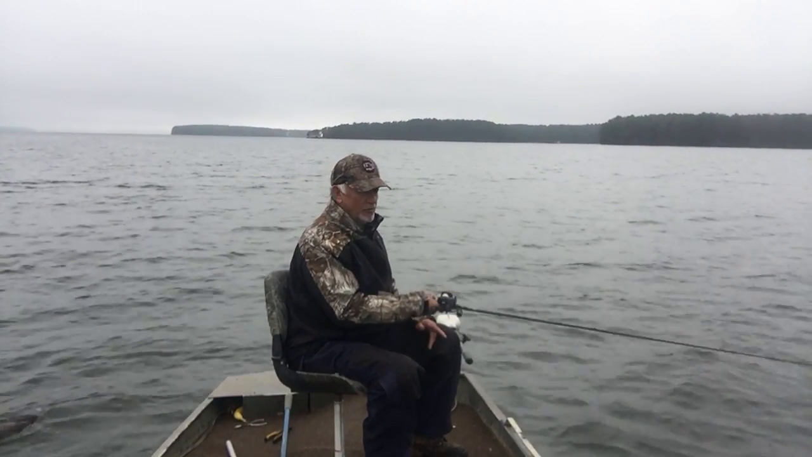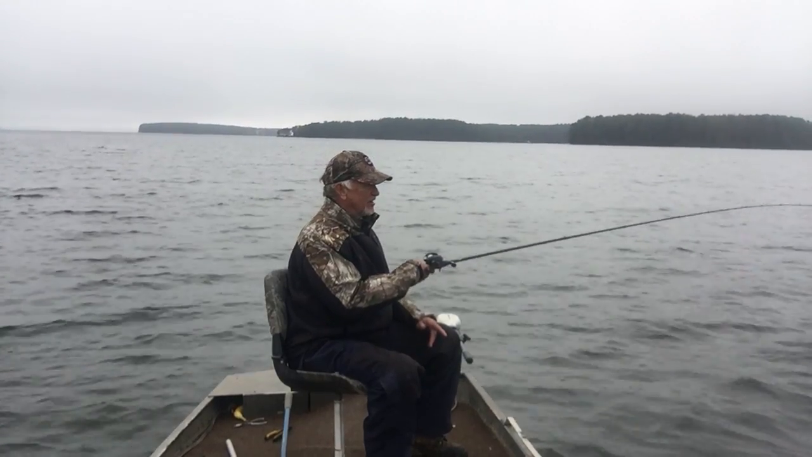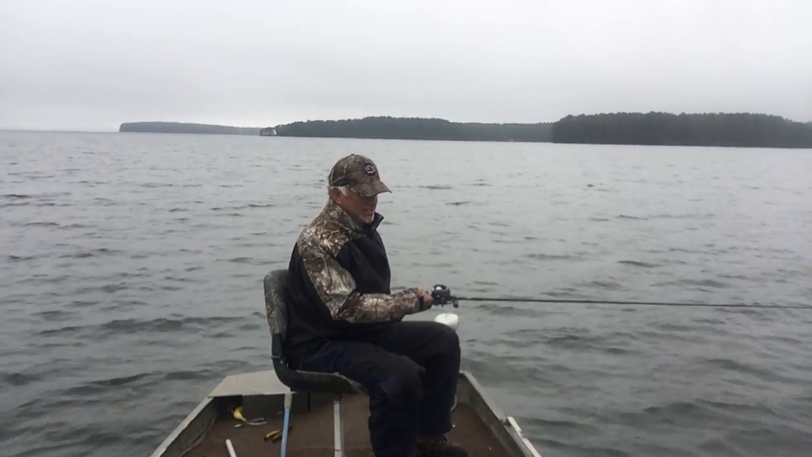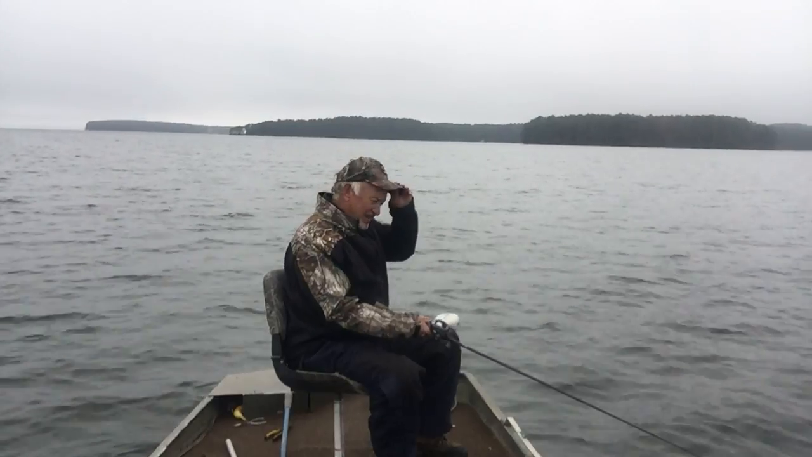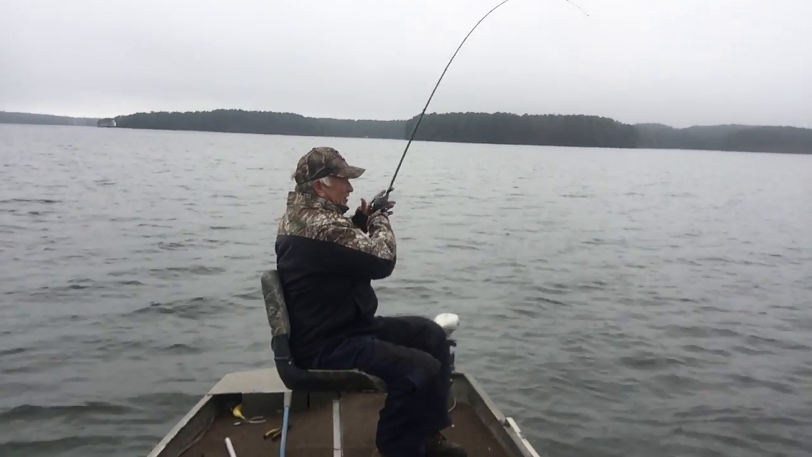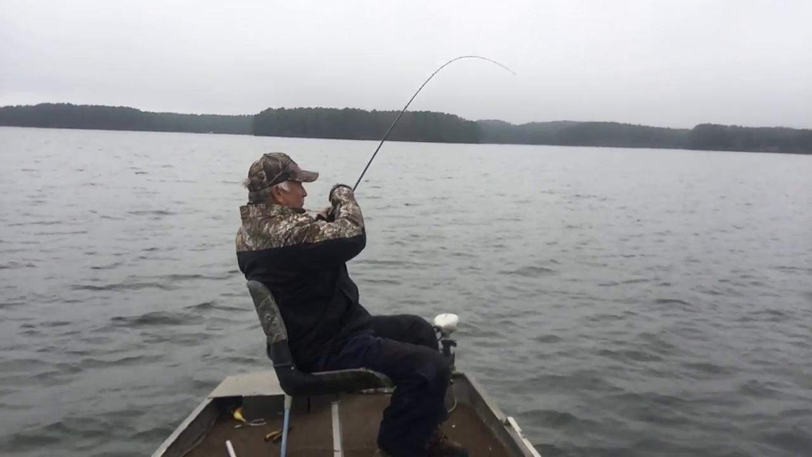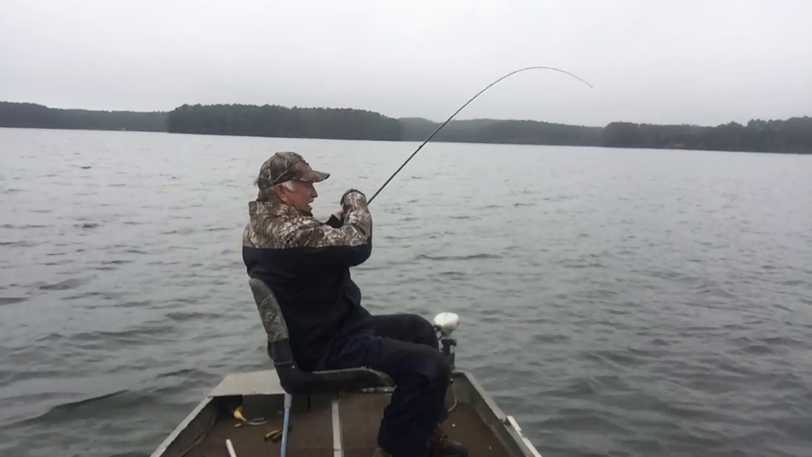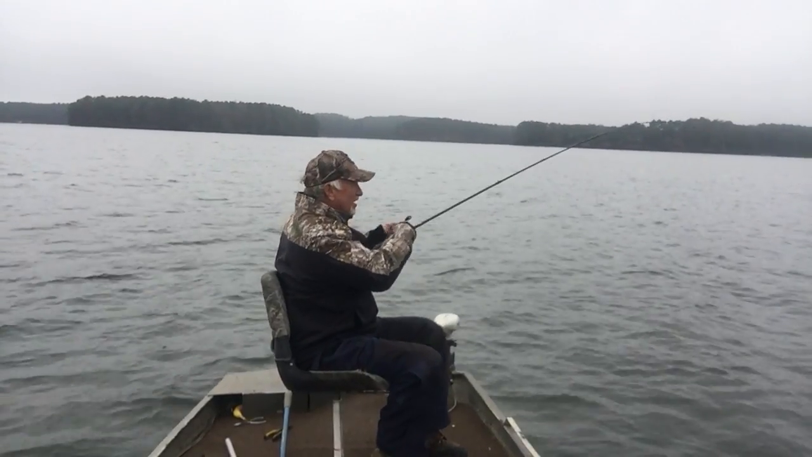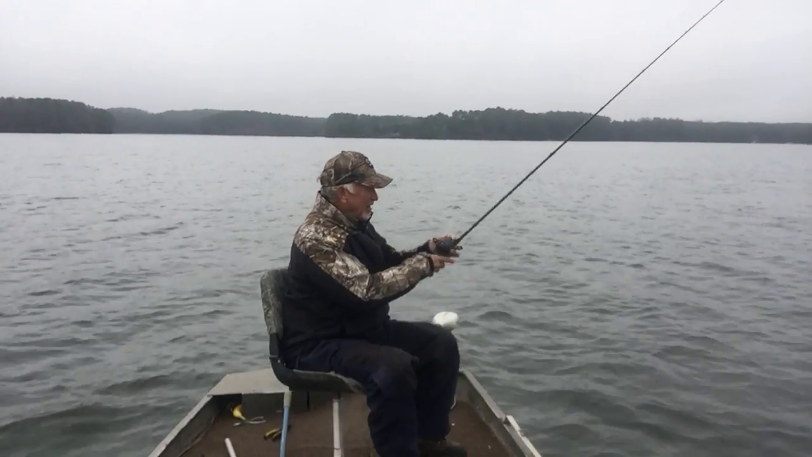The colder the water, the slower you got to move that plug, and even with a spoon, the slower you got to jerk it. So it's best to not jerk it so hard when the water is real cold. Catch more fish. They don't want something going up and down so fast, and they want normal action when the water's cold. Now, I had a fish right there, but darn if he didn't get off on the way up.